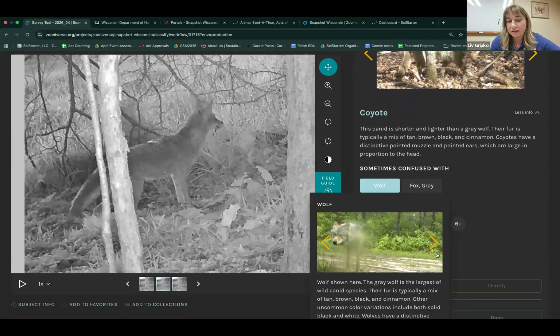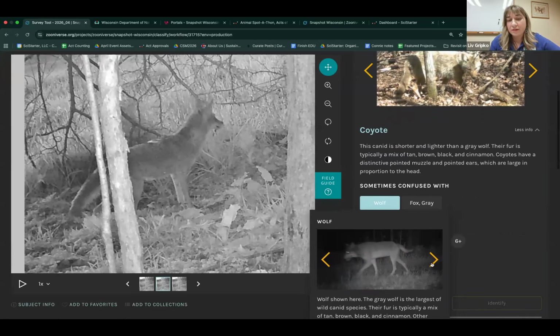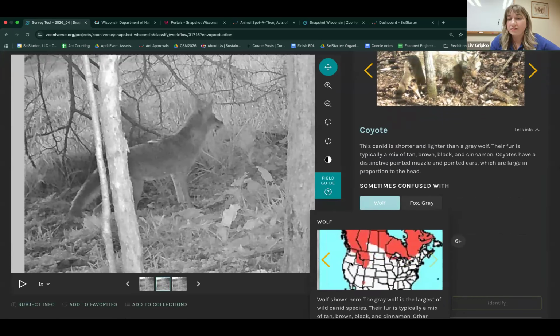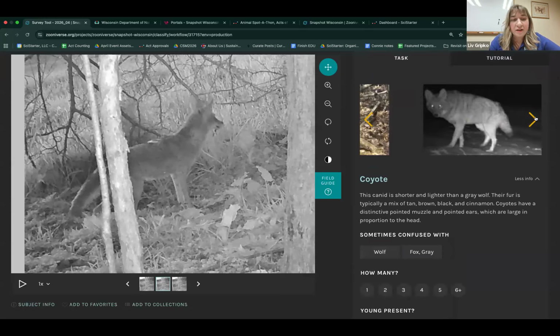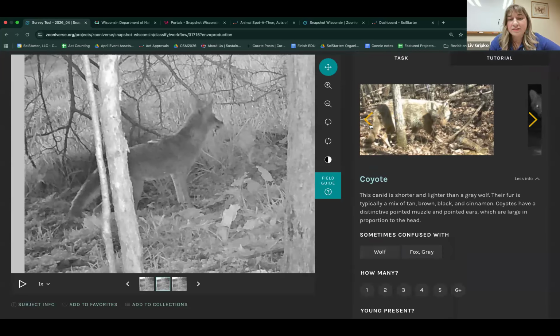You can also look at the legs of wolves. They have very long legs in comparison to their body and very large feet. Coyotes have very small, petite feet, and their legs are more proportionate to their body. So looking at this photo, the proportionate legs to body ratio, the tail, the ears, I think this is a coyote.